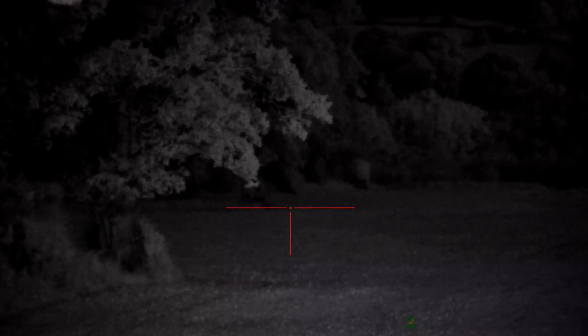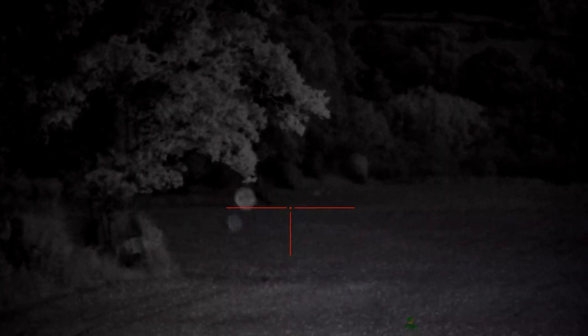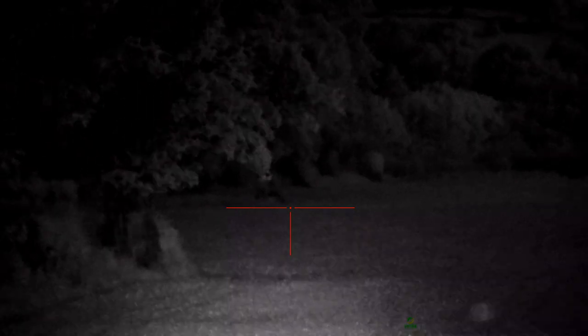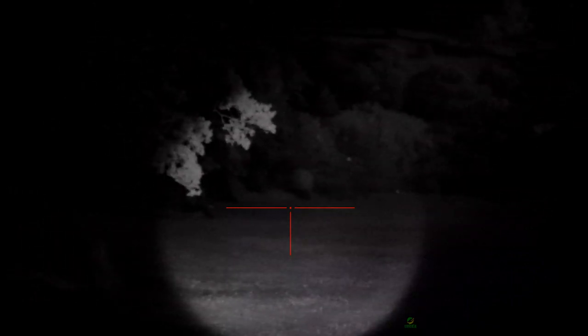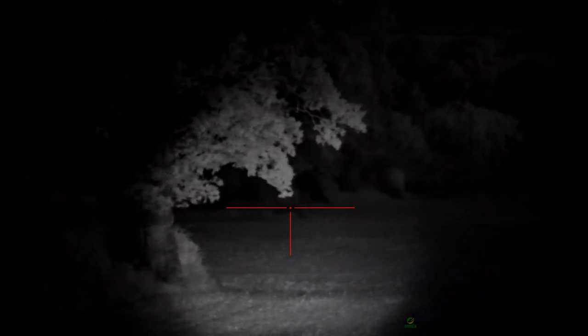I know it's not the darkest night because there is a full moon, but they say 400 metres this IR's good for, and that's not even on spot. I'll try and put it on spot. There you go, there's spot, so you'd easily see a fox or something that size at 500 yards with this IR.